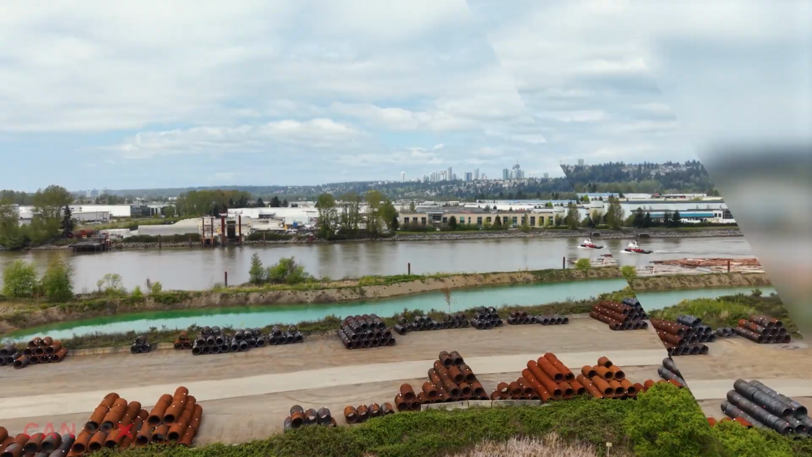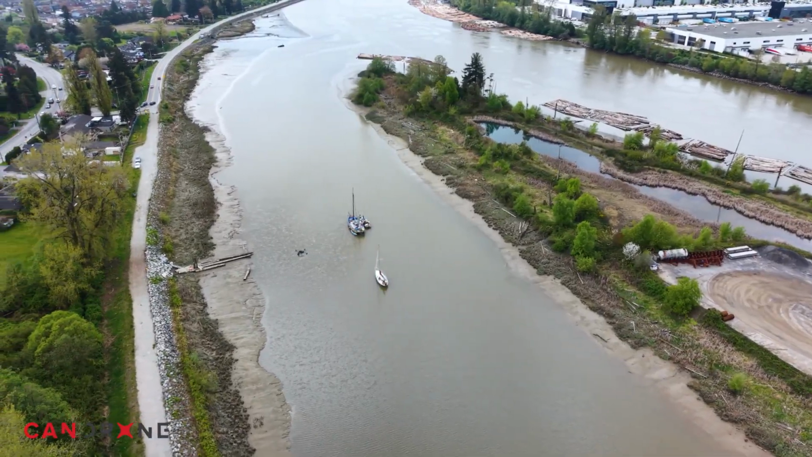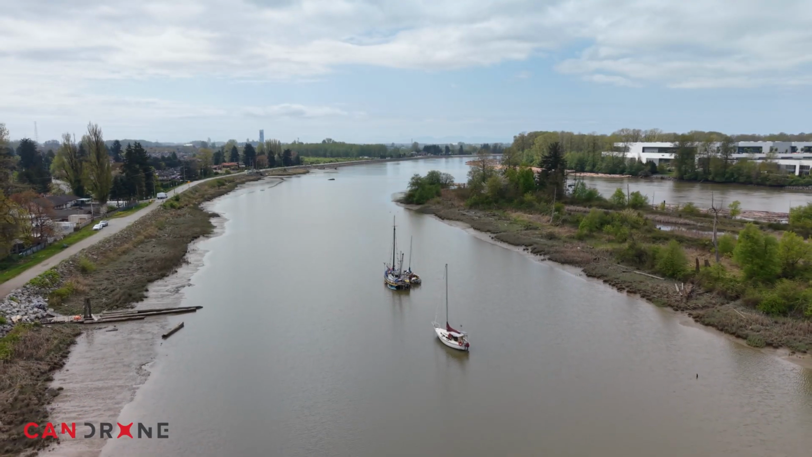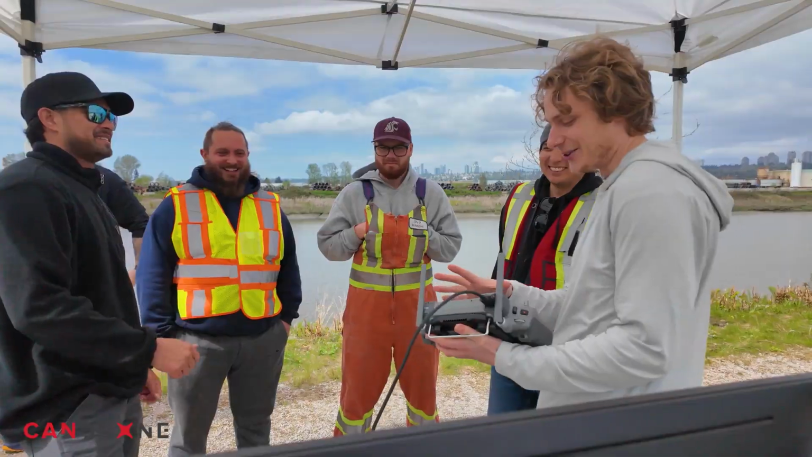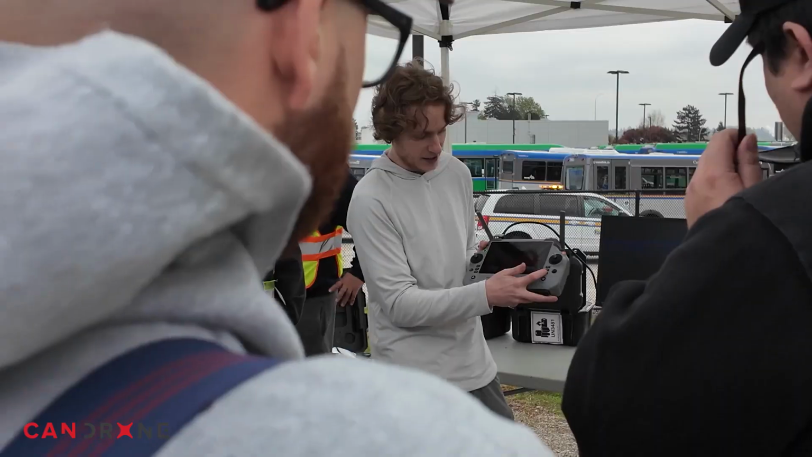Today we were out doing some training with a local municipality here. We're doing some scans of the river dike. They want to see how the environment changes over time. There's animals, there's erosion. They really want to capture that data over a period of time and see really how it changes throughout that time period.